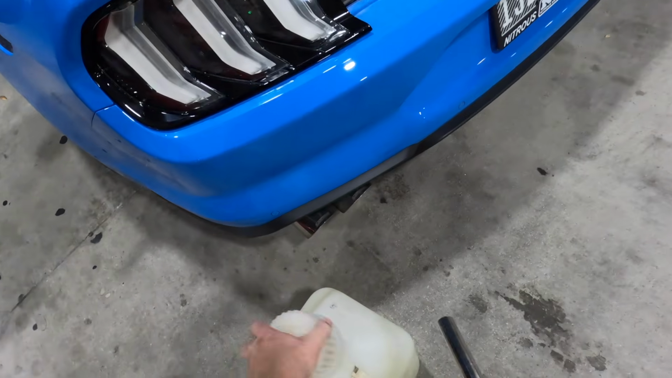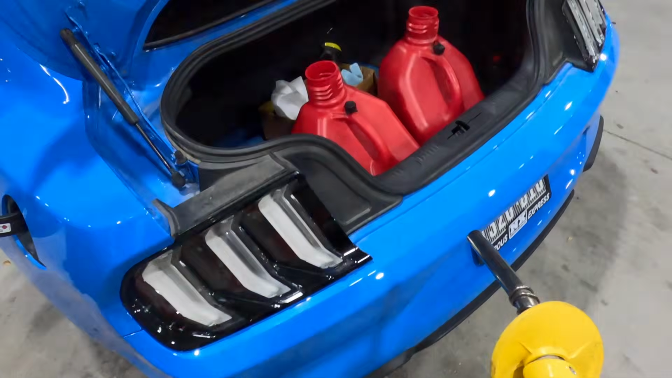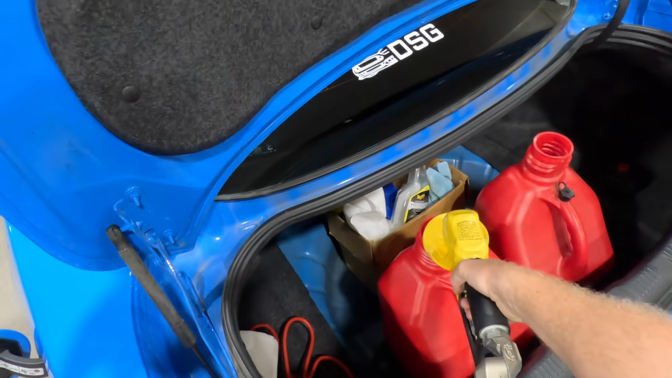All right, I'm gonna top these off real quick. I'm gonna go check out his car. It's an ESS. Got these two right here. Perfect little spot for your 5-gallon gas jugs.